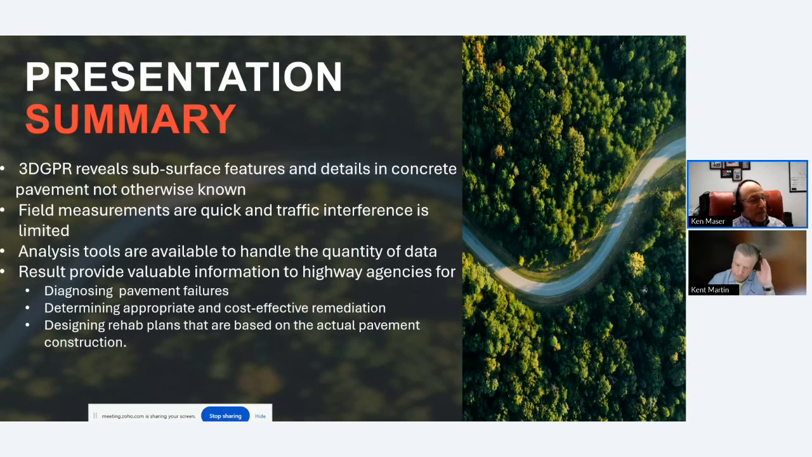The field measurements are fairly quick and the traffic interference is minimal. It does generate a lot of data, but the analysis tools are available to handle the quantity of data.